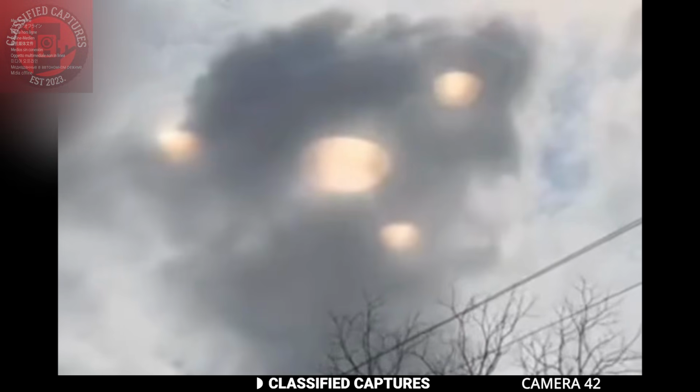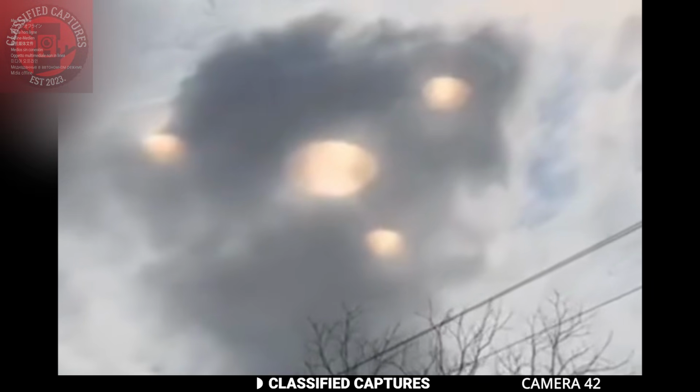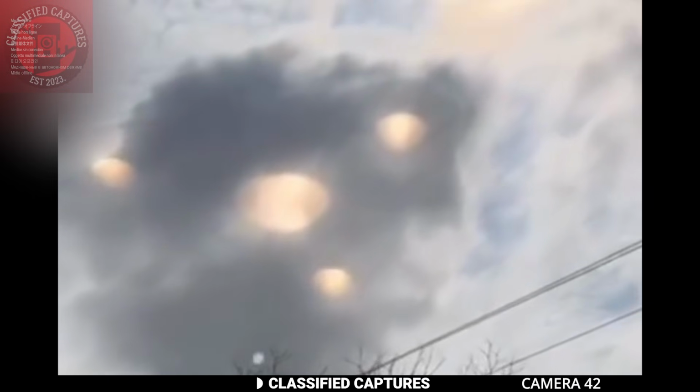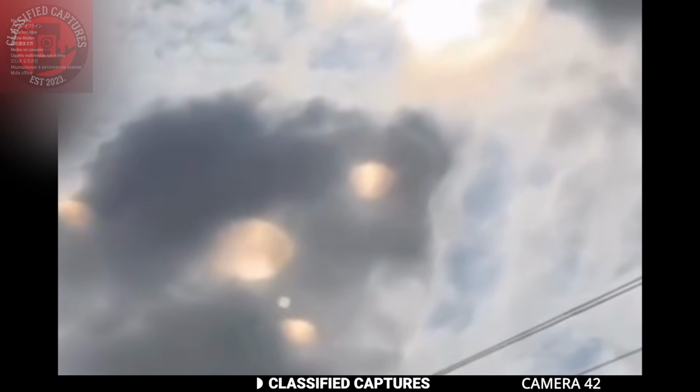However, as with any footage like this, skepticism is natural and necessary. Is this a UFO, or could it be some cleverly edited footage? With the advancements in video editing technology, it's easier than ever to create convincing hoaxes.